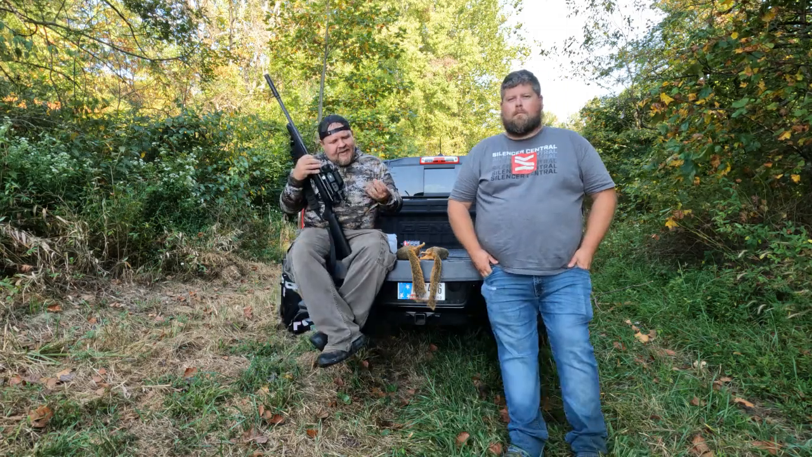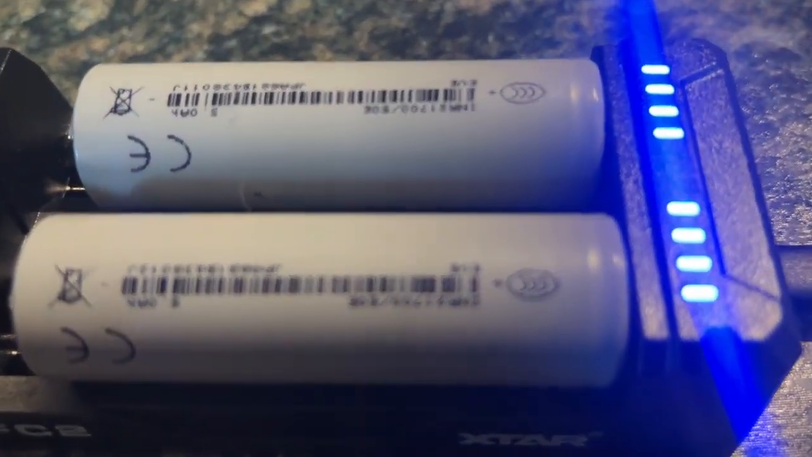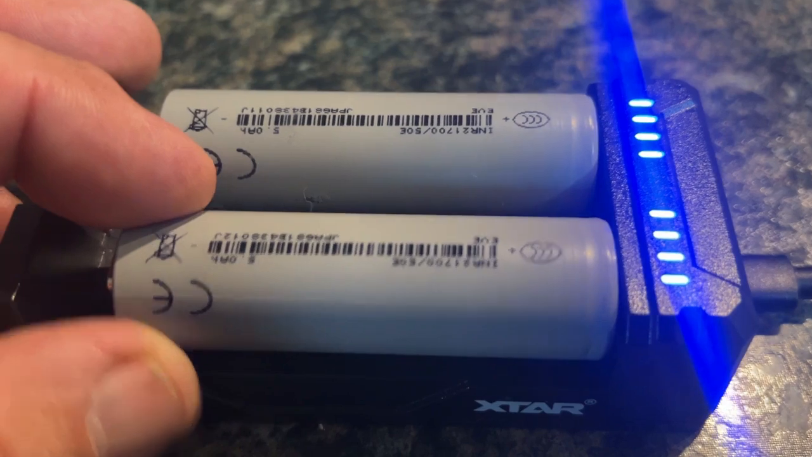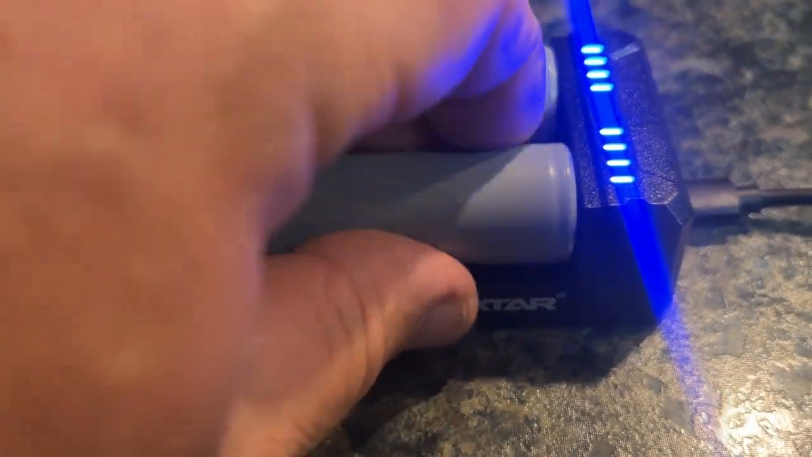So here's a look at the battery. I'll get a close-up for you, but here's a look at the interchangeable batteries. So that's pretty cool. Also, it comes with 2 batteries. I didn't mention that in the first video, that it comes with 2 batteries and the charger. So like I said, I haven't even had to change it out yet, which is very handy.